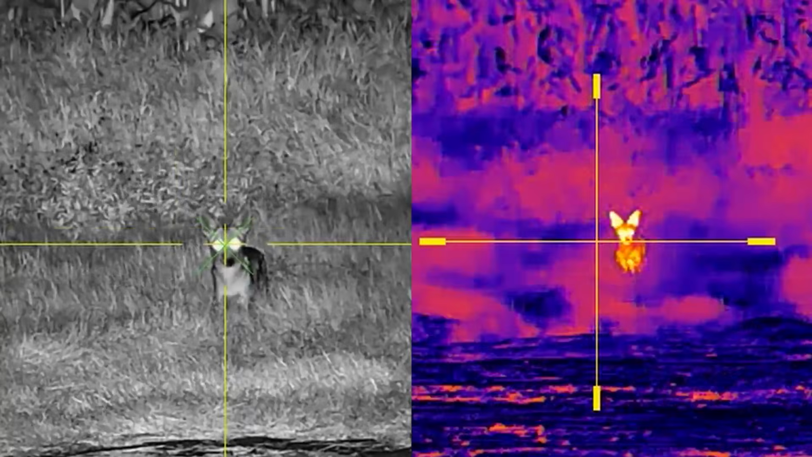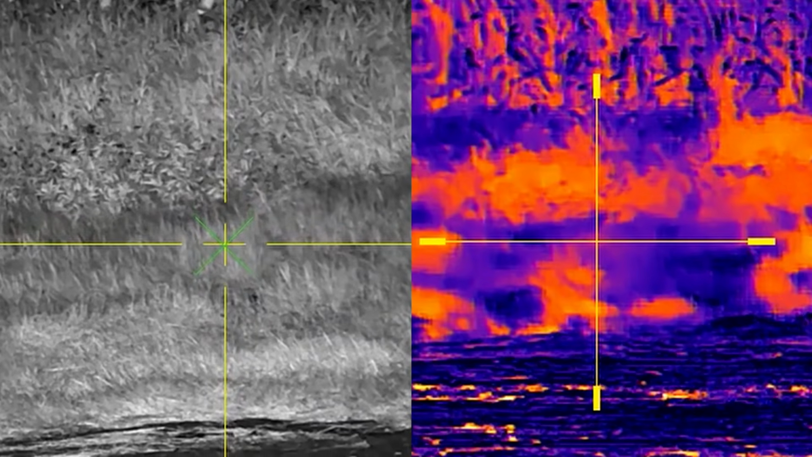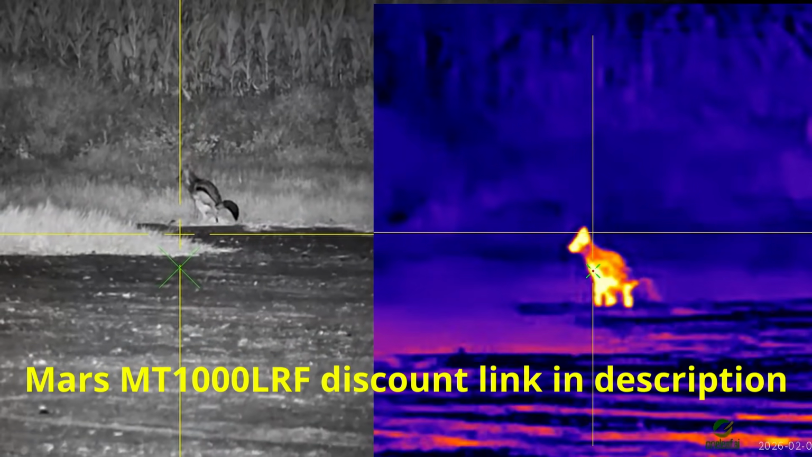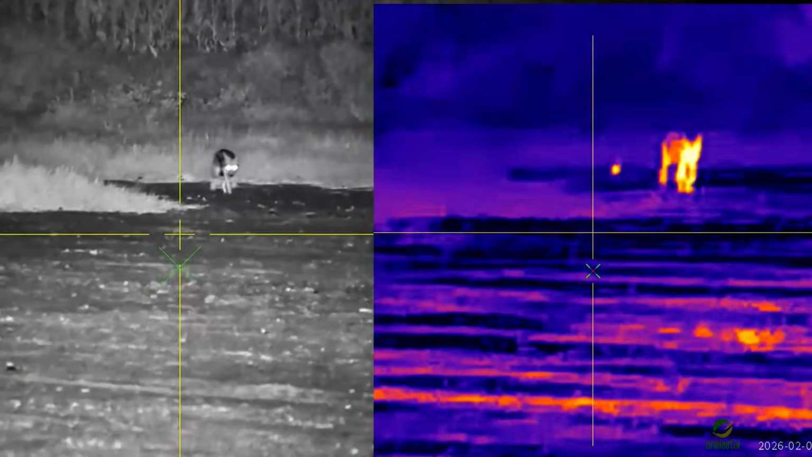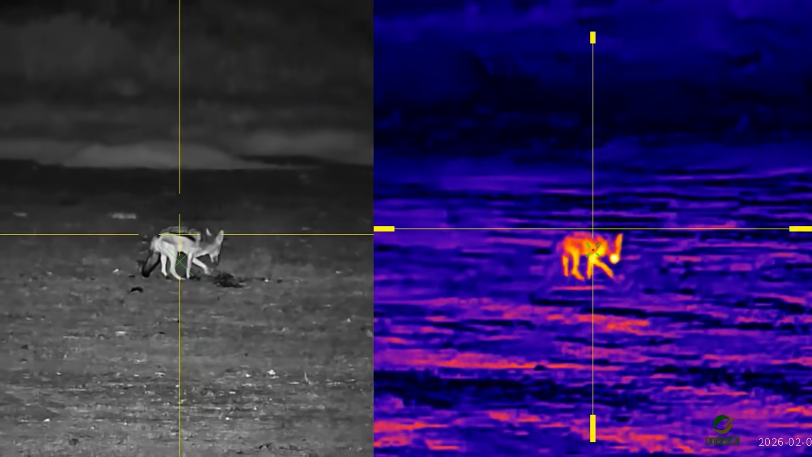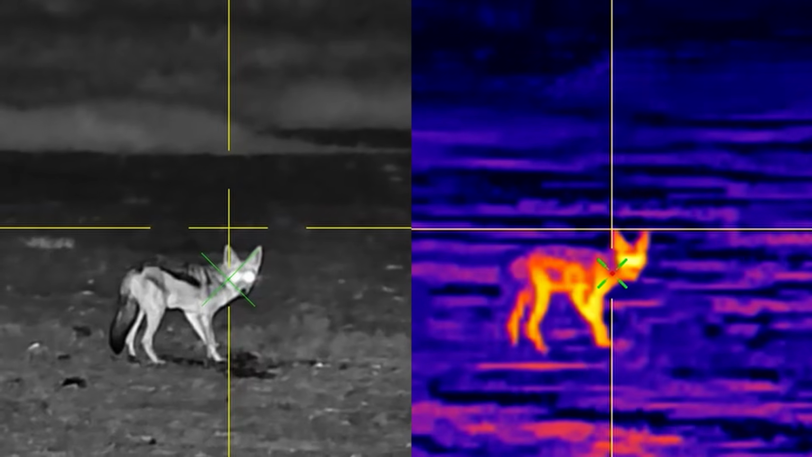Again, my friend was just a little bit late on pressing his record button. In this footage, you can see that both calculators give the same aiming point for the same distance.